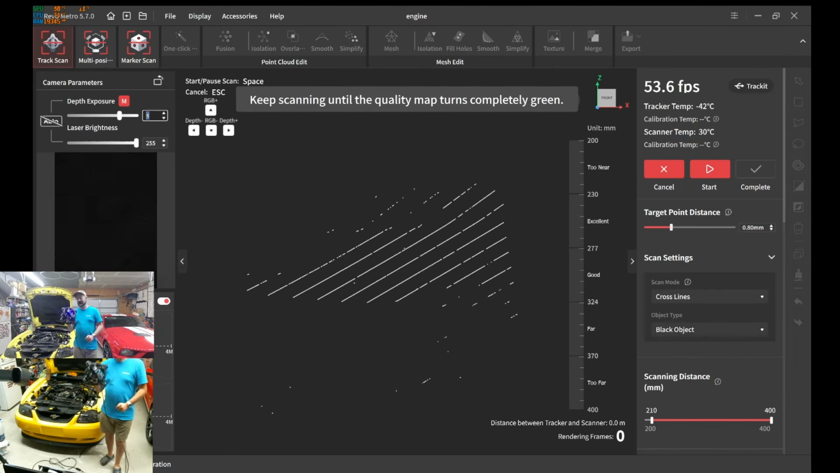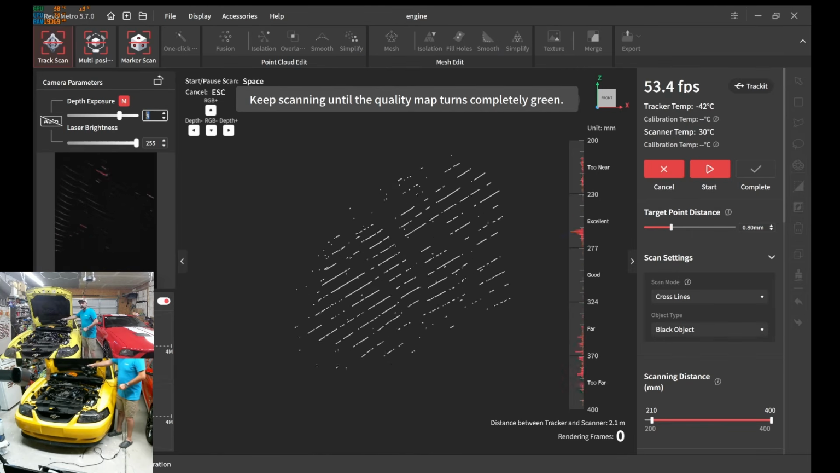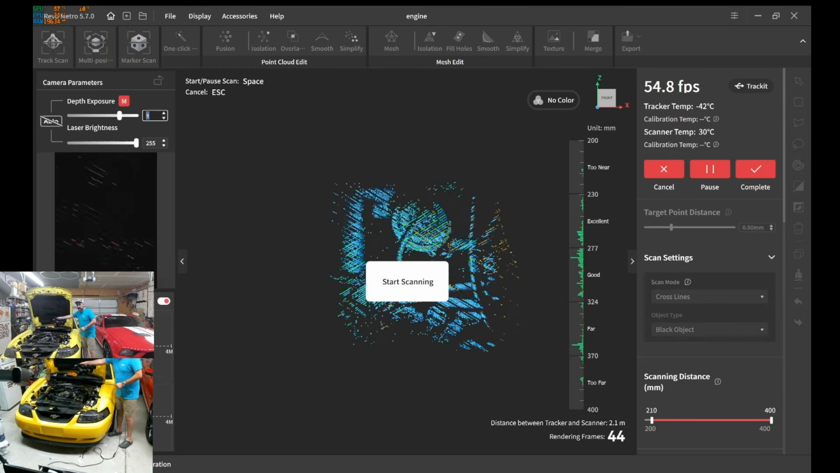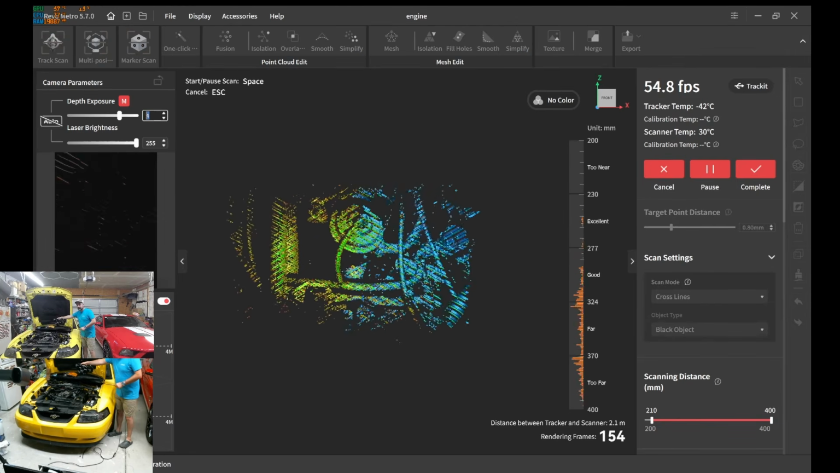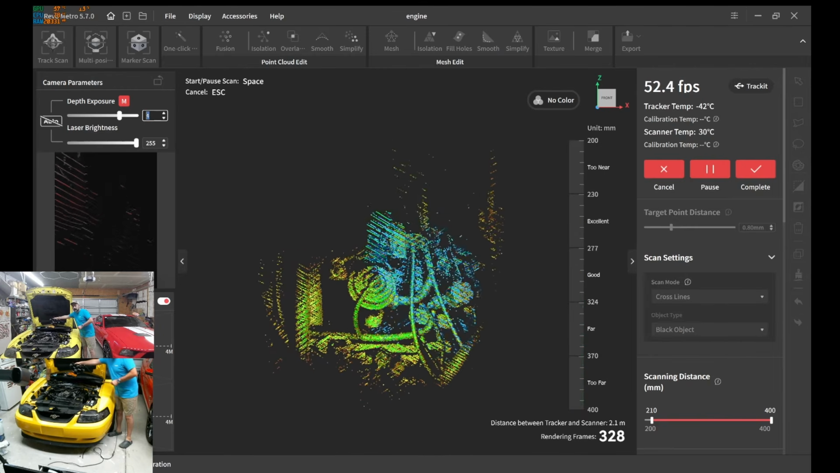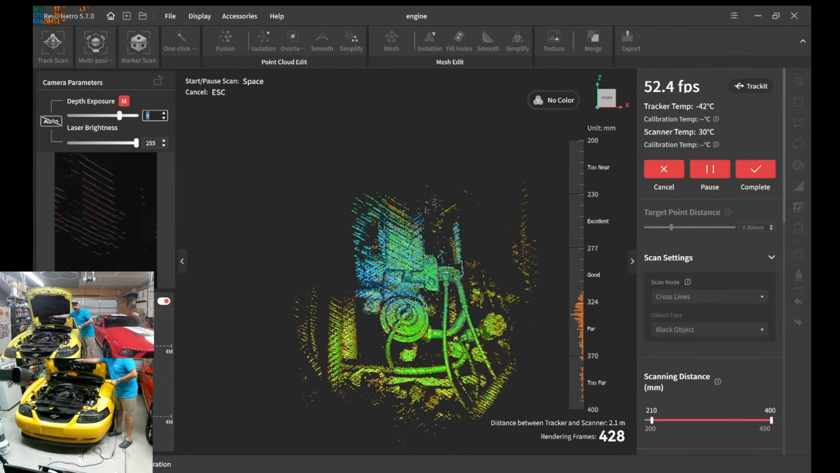This is the Trackit device. Excuse me, this is the Trackit scanner. That's the Trackit device. That's what's actually keeping an eye on all these markers. So let's go ahead and see what we got. Okay, and we're just going to go ahead and get to scanning. You can see it's picking up quite quickly a lot of this engine bay.